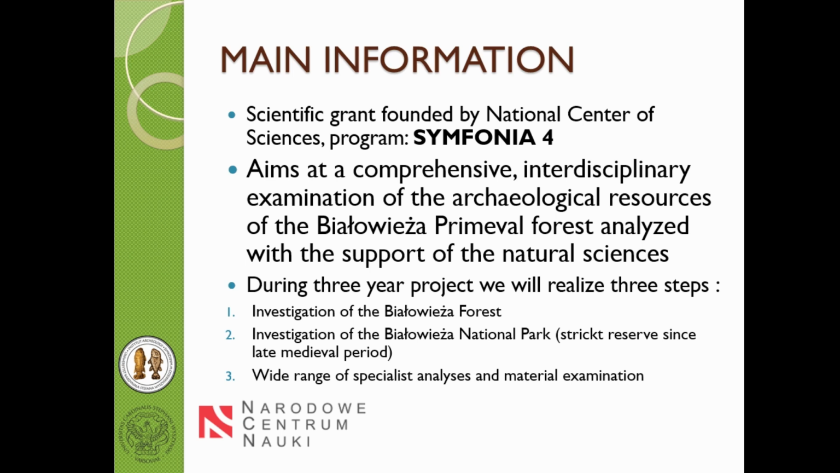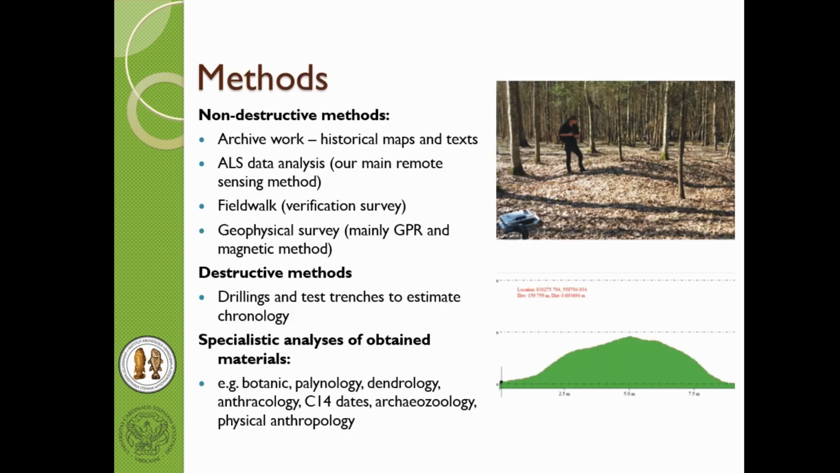During the three years of the project, we would like to carry out investigations across the whole Białowieża Forest, including the Białowieża National Park, as well as archaeological investigation with the use of modern techniques, mainly LiDAR data, and of course a wide range of specialist analyses from the natural sciences, which is also a very important part of our project.